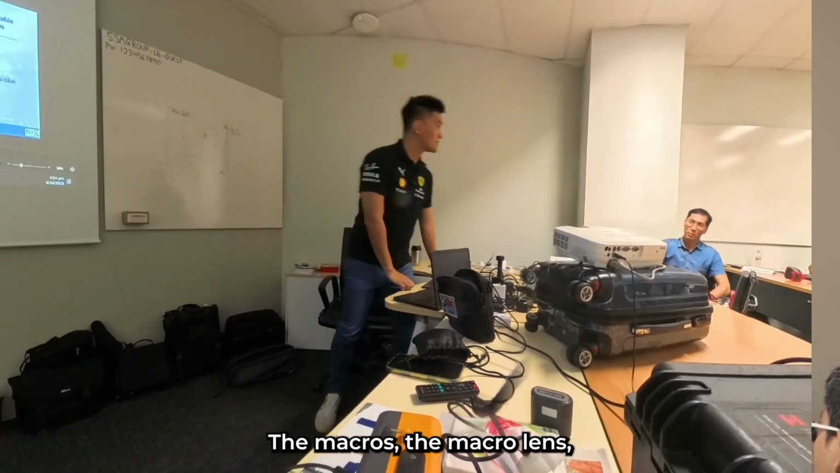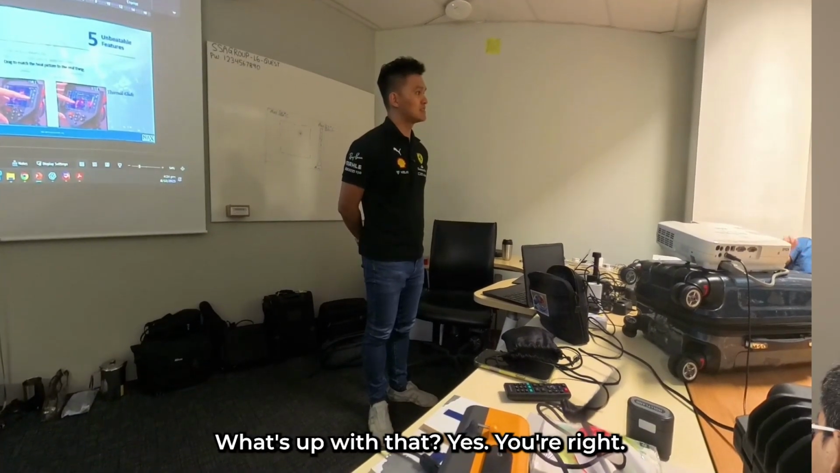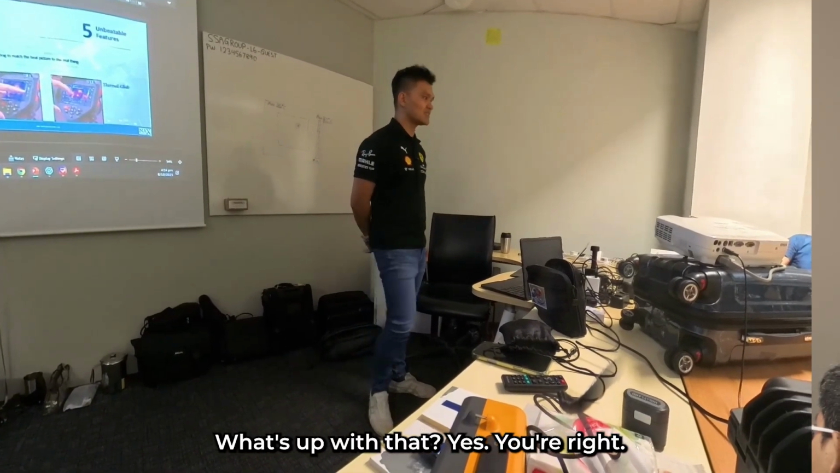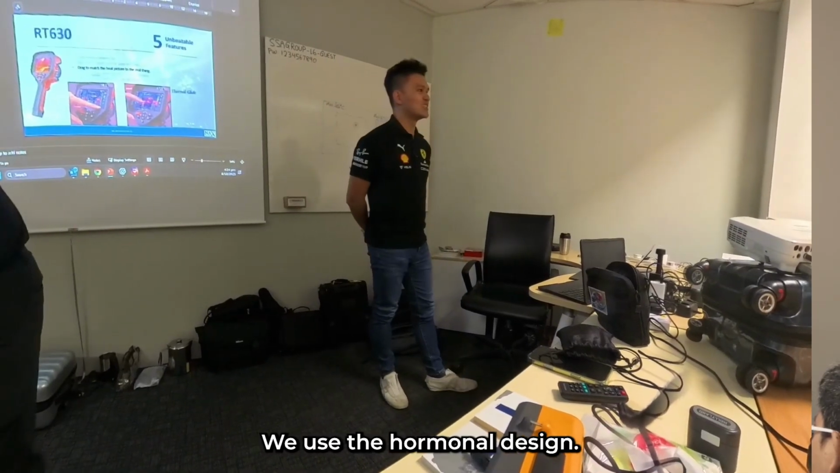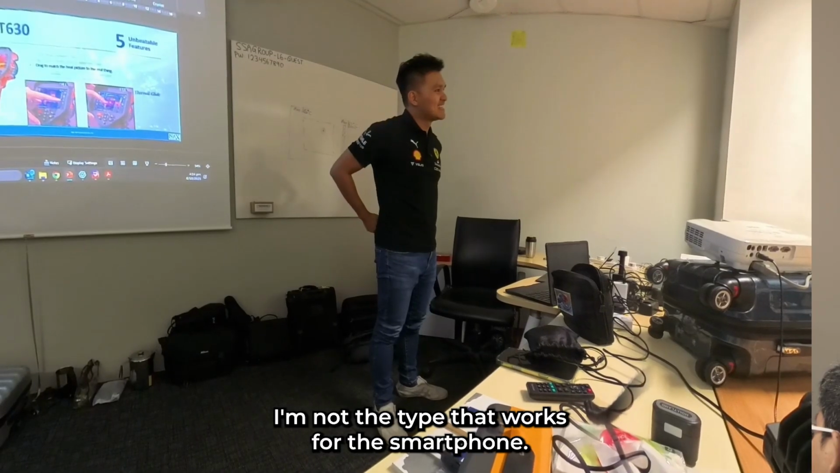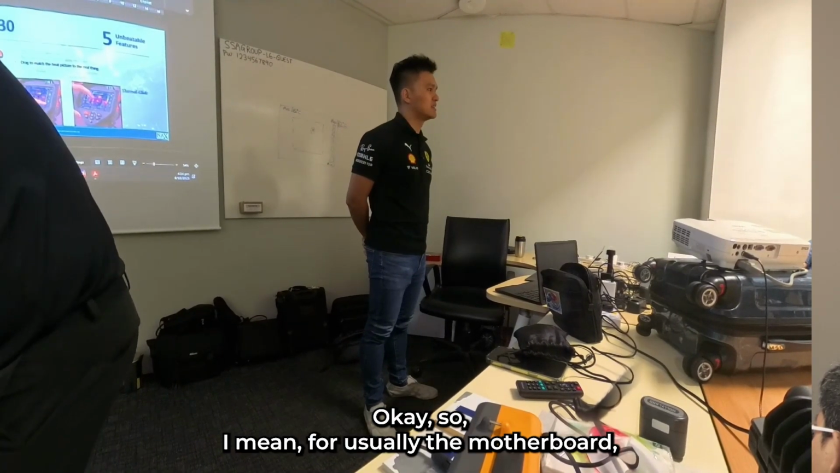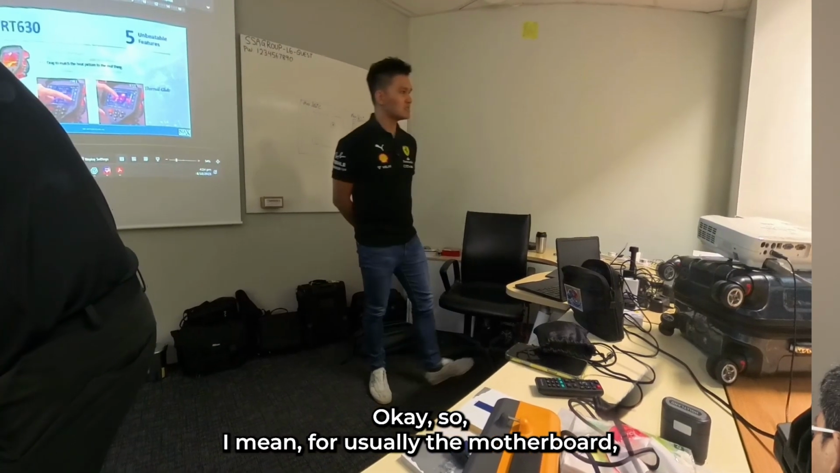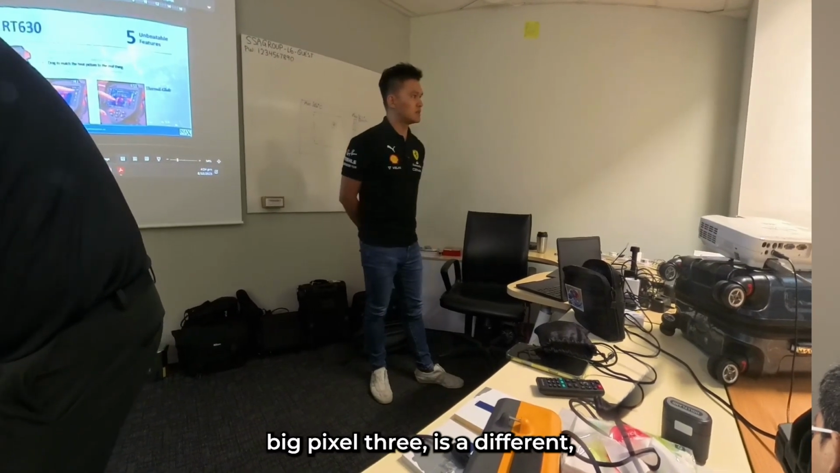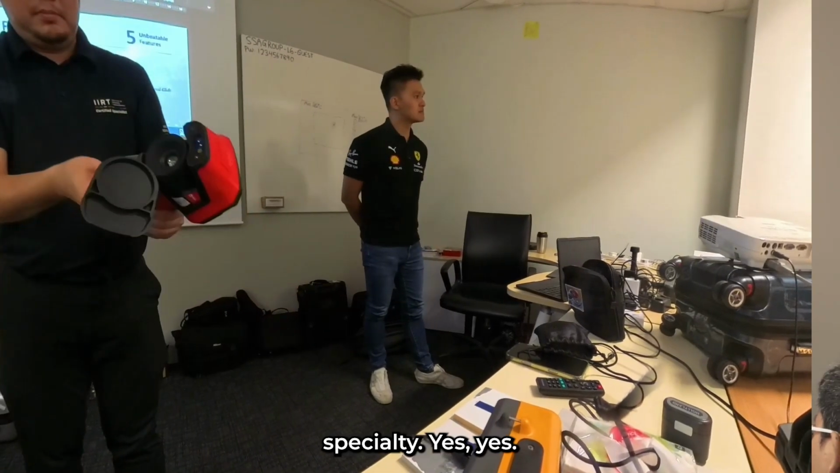The macro lens should be very useful for motherboard troubleshooting and repair. Yes, you're right. Even using the normal lens, I use my company one, I repair a lot of motherboards for smartphones. Usually for the motherboard, the big short, usually it's a capacitor short.